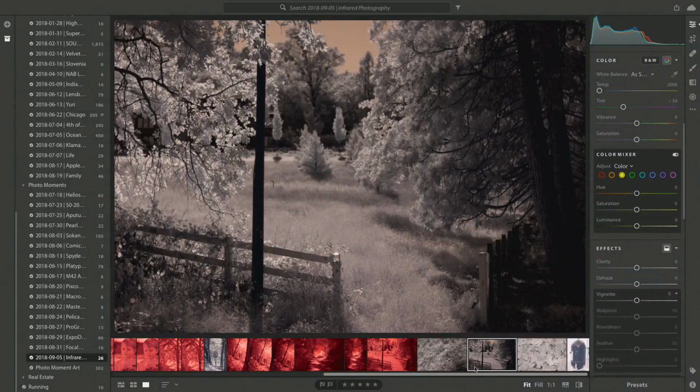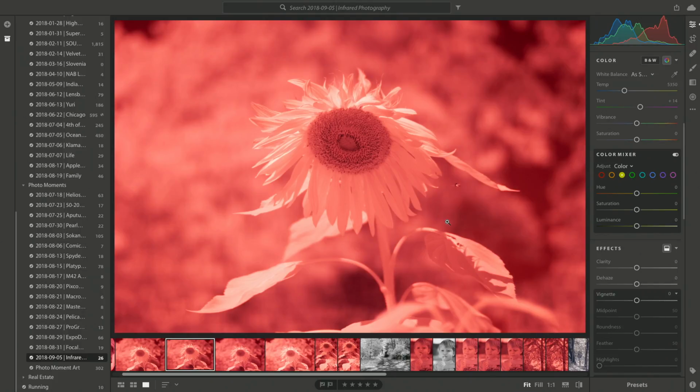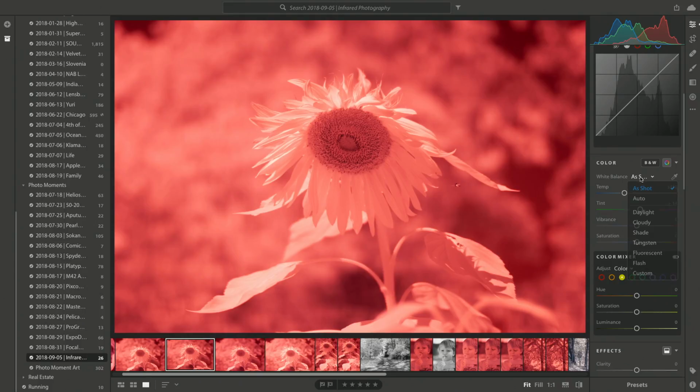Now what, I'll do this manually now. So we're gonna go in and I'll go back to that first picture of the flower. I think it was that one there. And let's go into the white balance effects. So here we are. We see color, we see this is currently set as shot. Actually, what happens if I go auto? I don't even know. If I do auto, oh, it goes purple. Interesting. I'm going to go back to as shot.